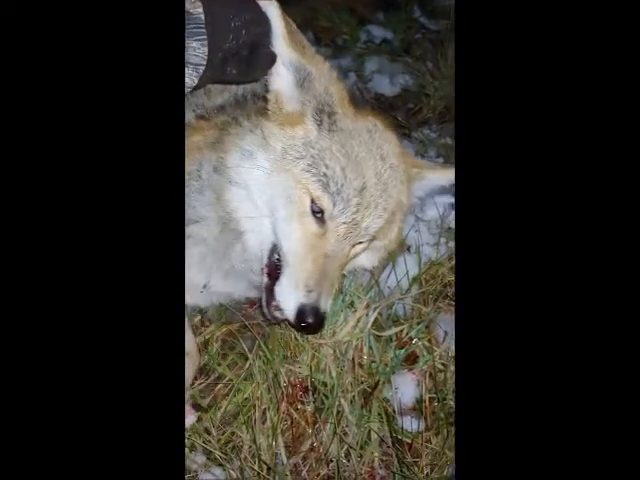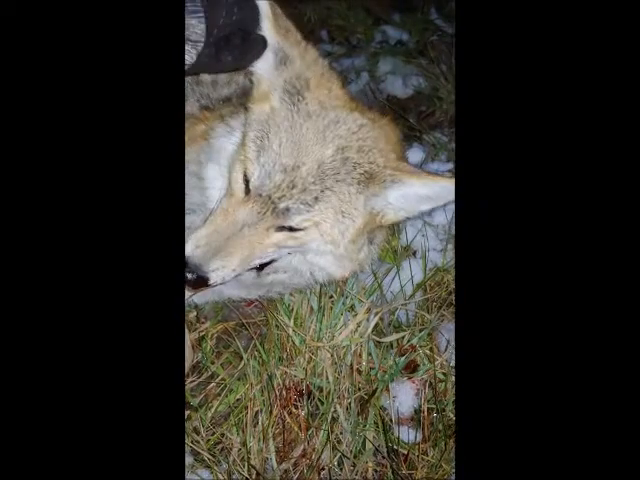But seriously, one of the biggest heads. I don't think I've ever shot a female quite this big. Beautiful tail, beautiful coat. Gonna be very, very interested to get the scale on her, because she's huge. I mean, I know she's fluffy, but she looks big.